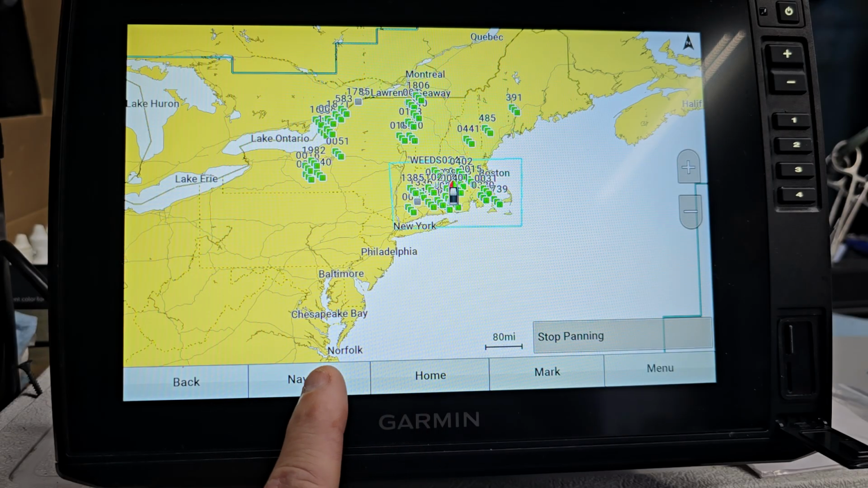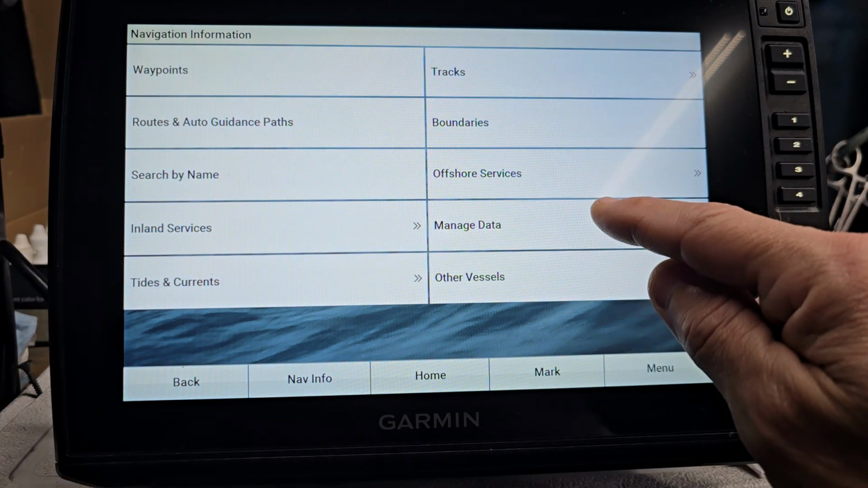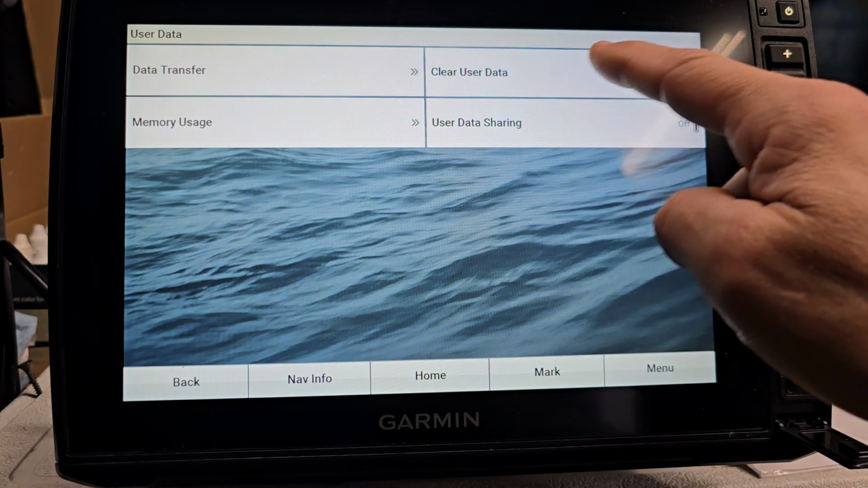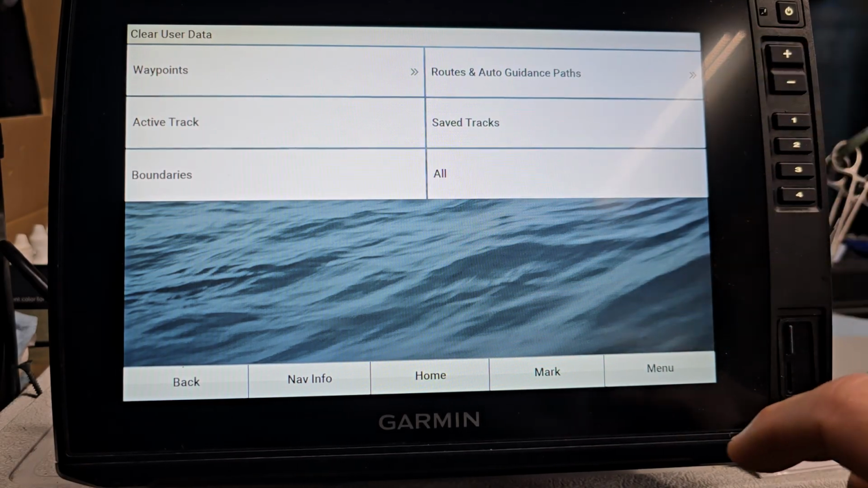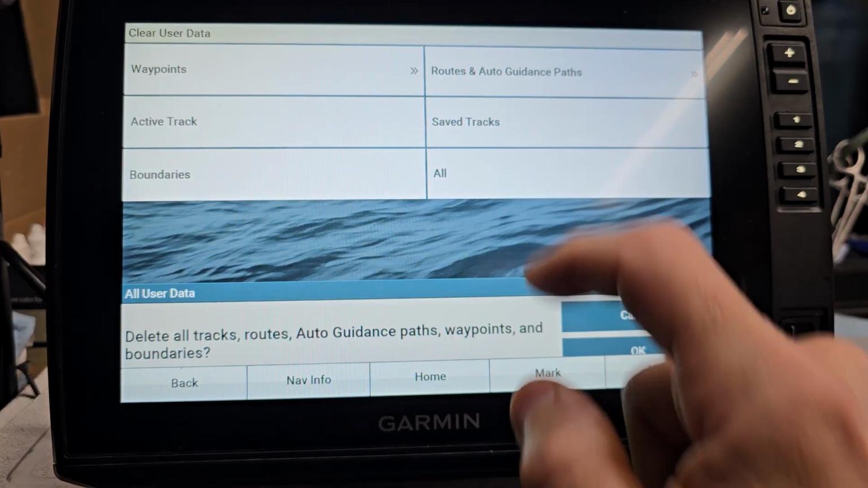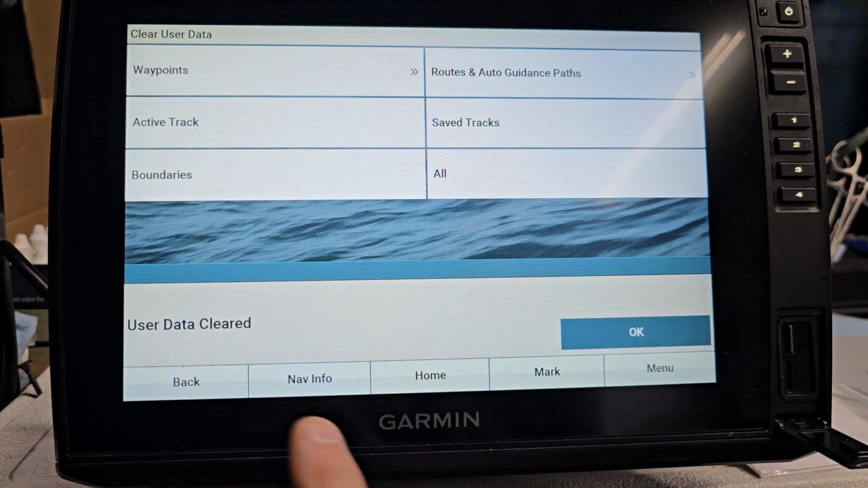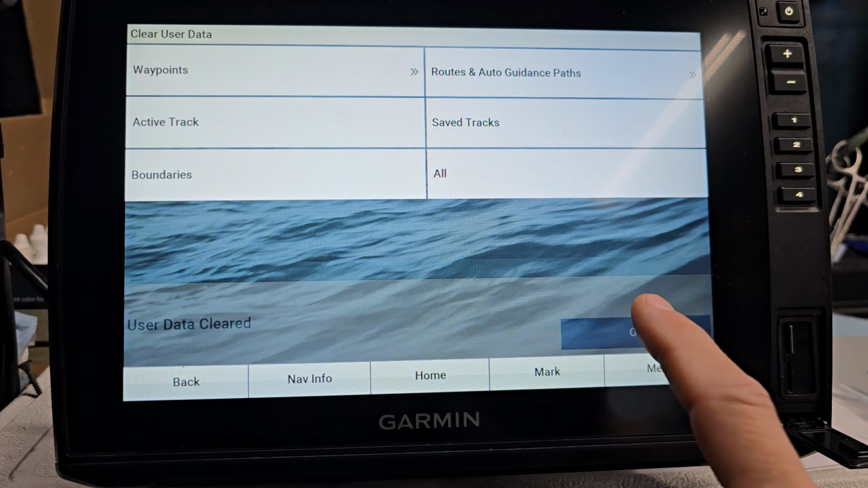So we're going to hit navigational info. I'm going to hit right here. I want to manage my data. From there, I want to clear all data. So I'm going to clear data and I'm going to go to all. I'm going to hit all. I'm going to hit OK. And right now it's clearing everything. So now it says user data is clear. So I'm going to hit OK.